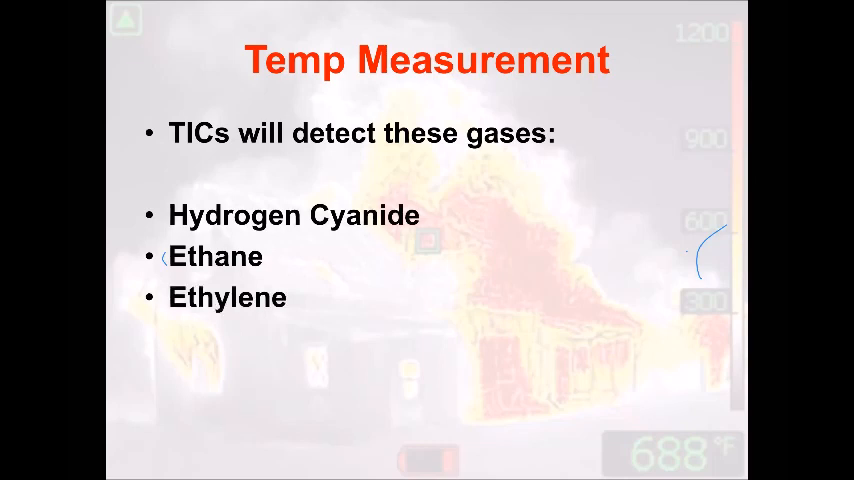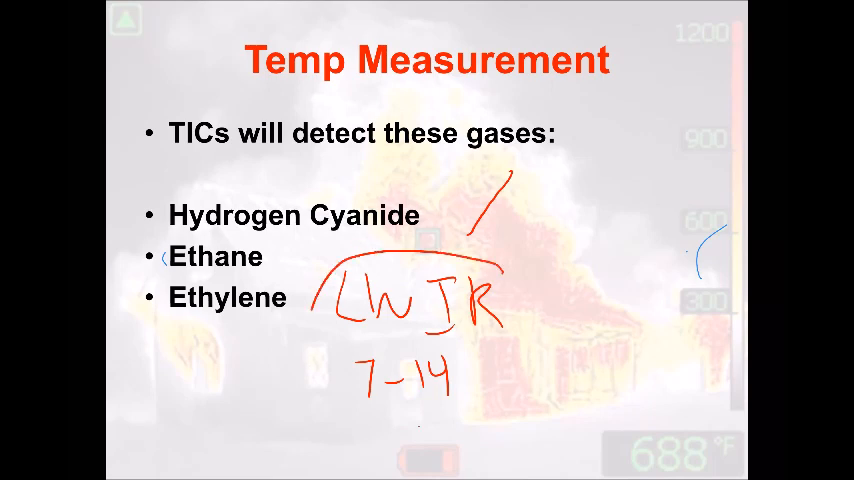These are the three gases that the thermal imaging camera is going to pick up and read: the convective currents. And the reason why we're only able to see these three gases is because, as we talked about earlier, the long wave infrared energy. These are the only gases that fall in that 7 to 14 micron range that our cameras are set to read. When I turn that camera on, point, aim, and shoot, this is what we're looking at.